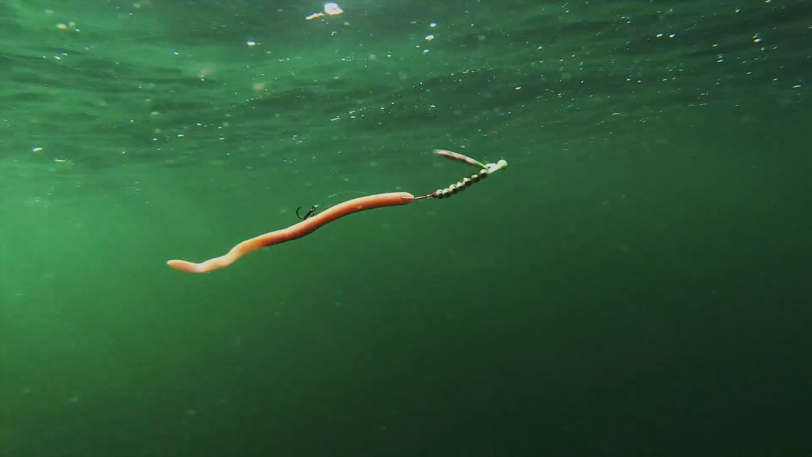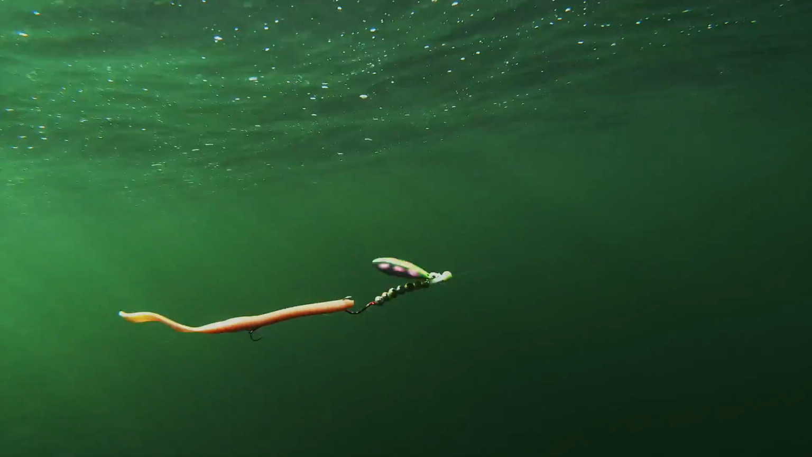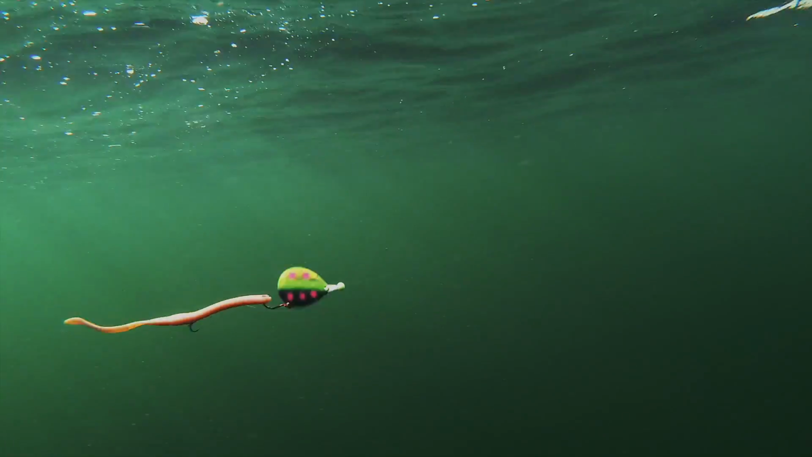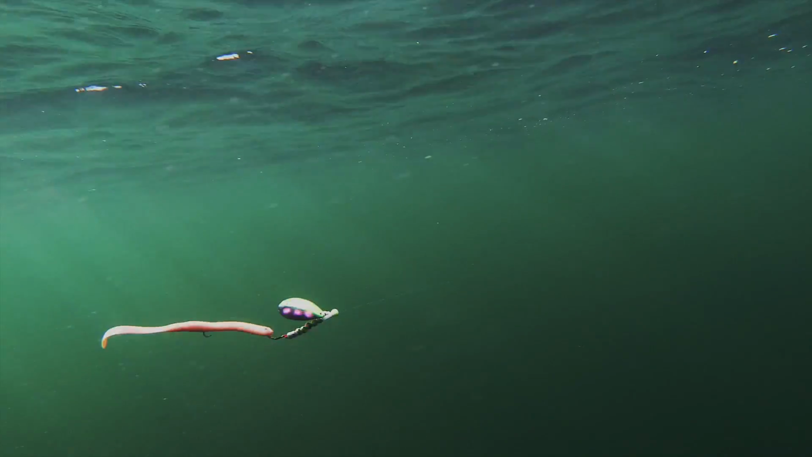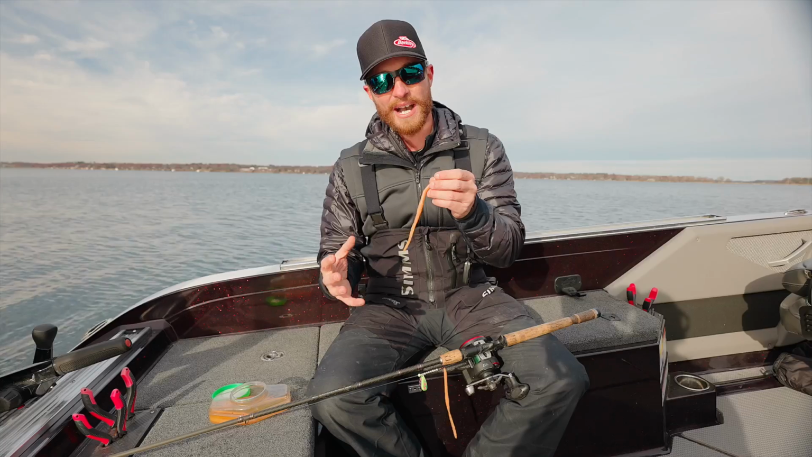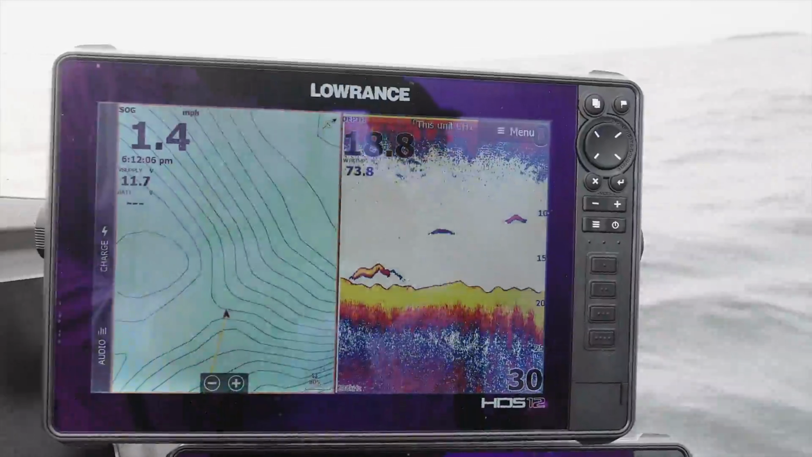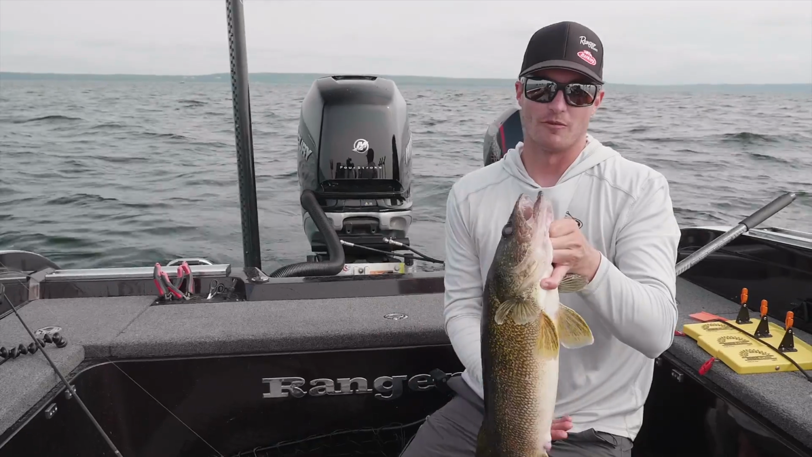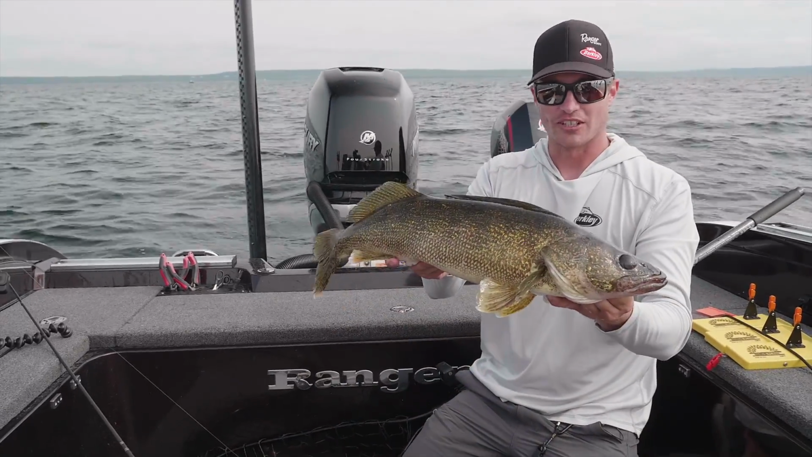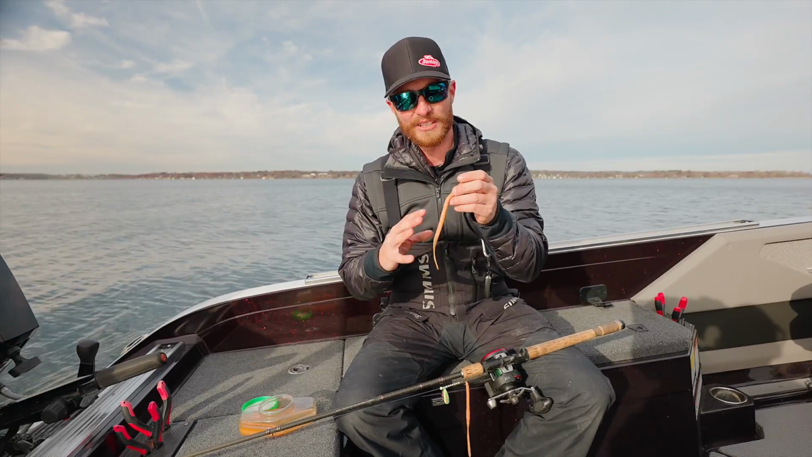But one of the biggest things we could never do with a crawler harness is change colors. And this is one of the things that I'm most excited about, because now imagine having clears and glitters and purples and things like that behind our crawler harness. Obviously not like a night crawler shape, because to me that does nothing, especially for the Great Lakes fish. And a lot of times we're putting a crawler on in dirty water. Maybe it's a slow turn hook. So to me, I'm super excited about this.